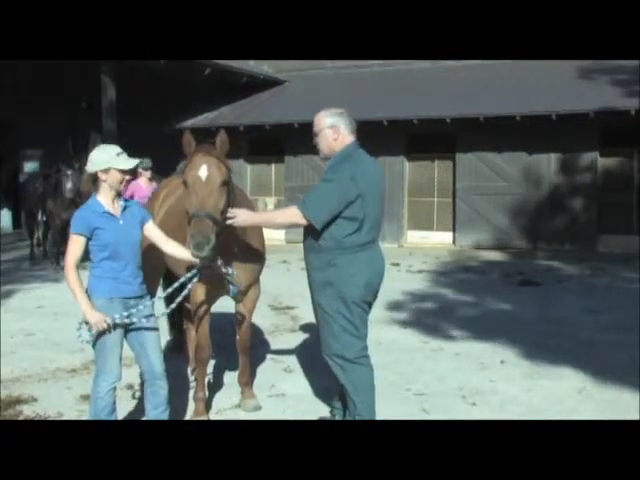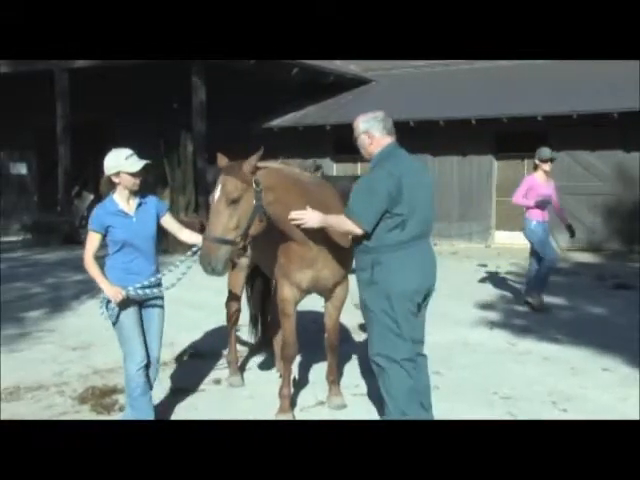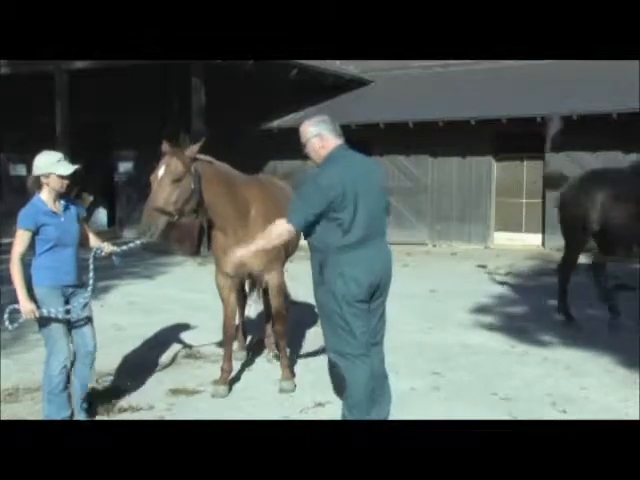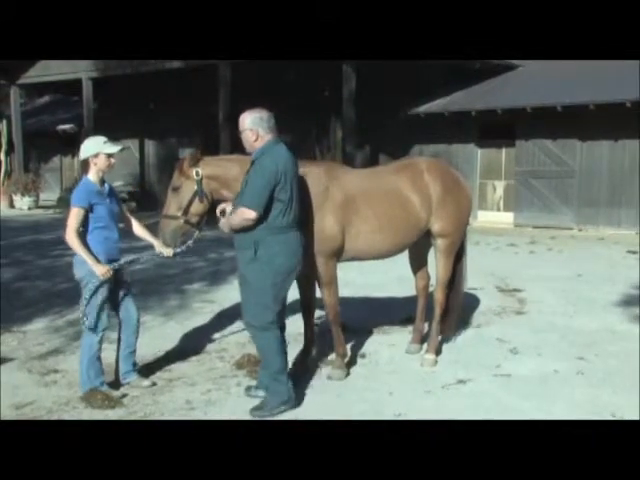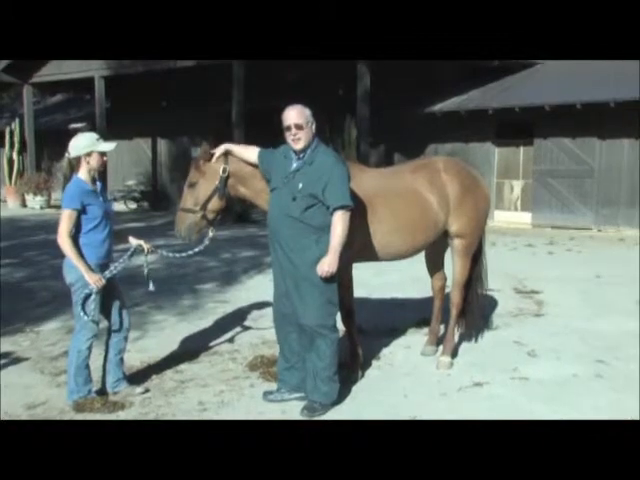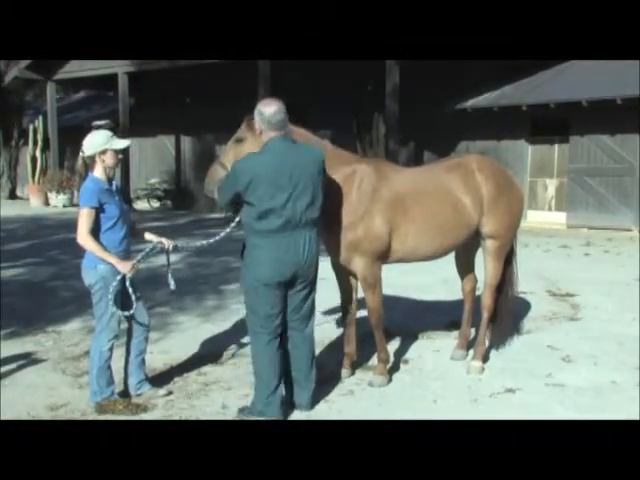Turn him around to the side just a little bit so we can see this. Let's see if there's any reaction here. Just turn him a little bit. So he's kind of sideways. There we go, right there. There you go, good job. Now, what I want to do is see if this horse has any kind of problems with his neck. And he does. I'm going to show you this.